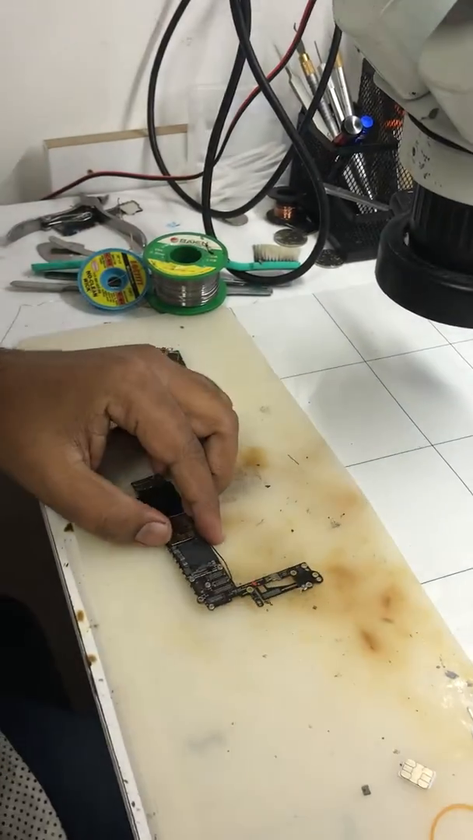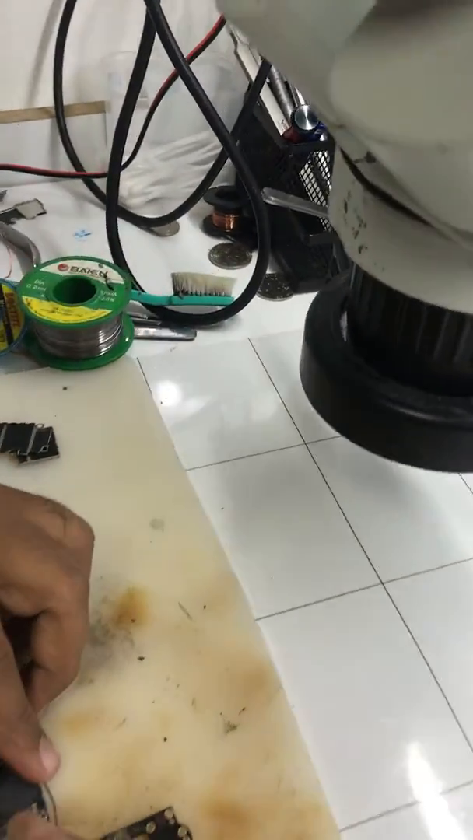I press the button, this app goes to short. It means this point is short. Okay, it's a cool gadget. So see, in only 1 minute I remove this capacitor.